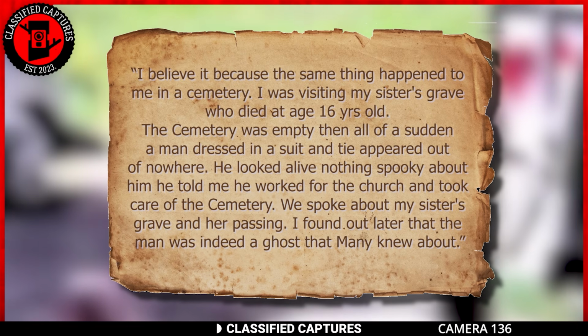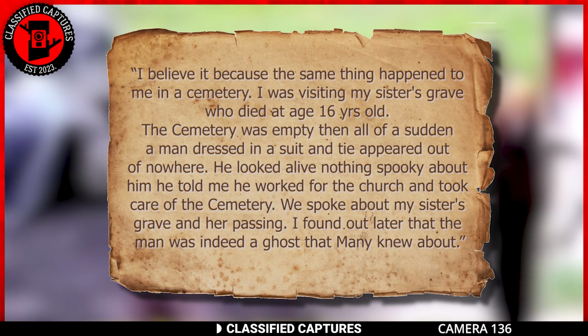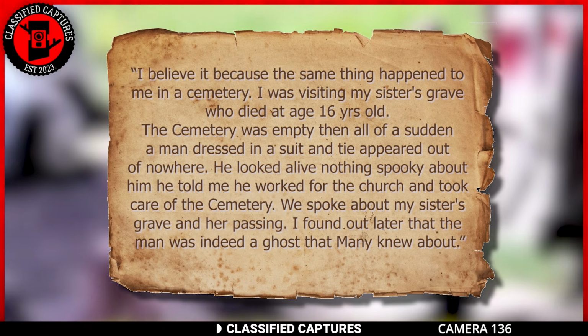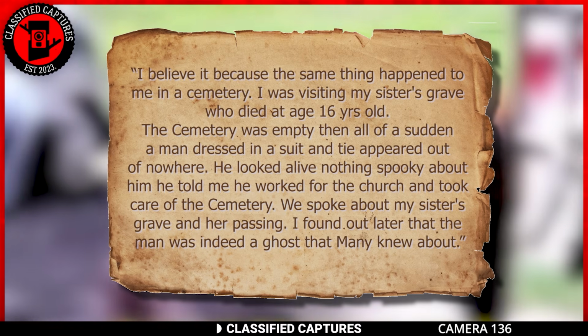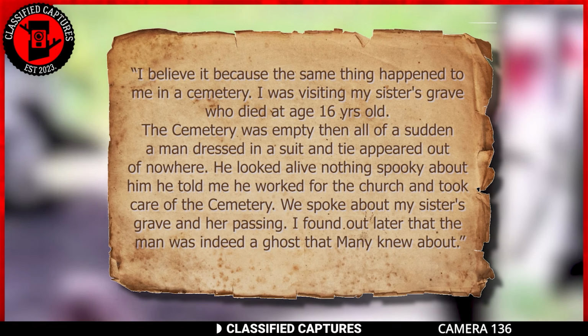He looked alive, nothing spooky about him, and he told me he worked for the church and took care of the cemetery. We spoke about my sister's grave and her passing. I found out later that the man was indeed a ghost that many knew about.